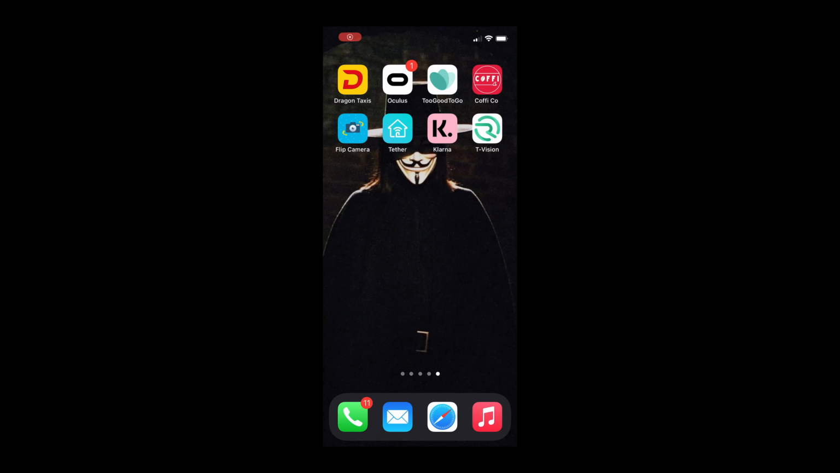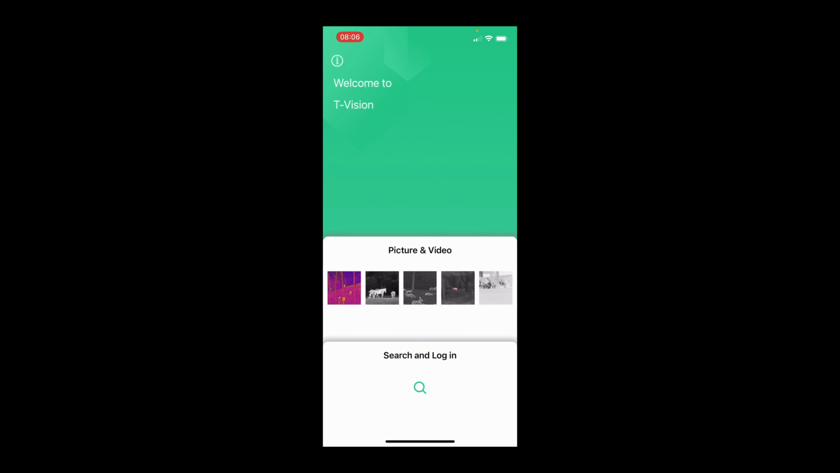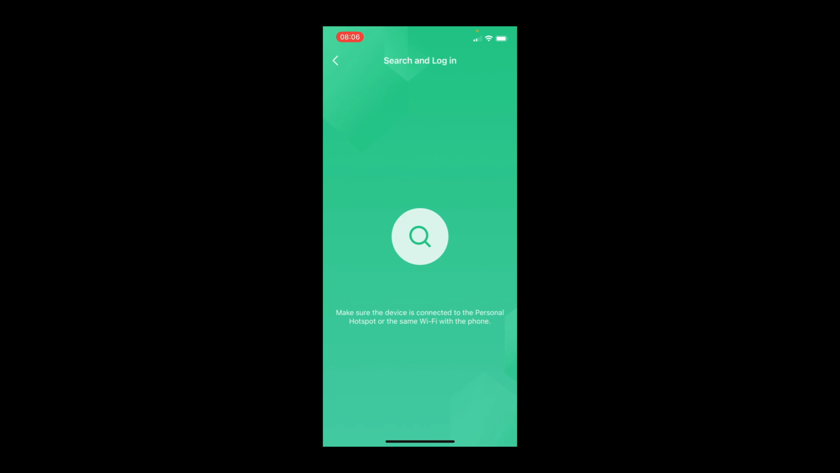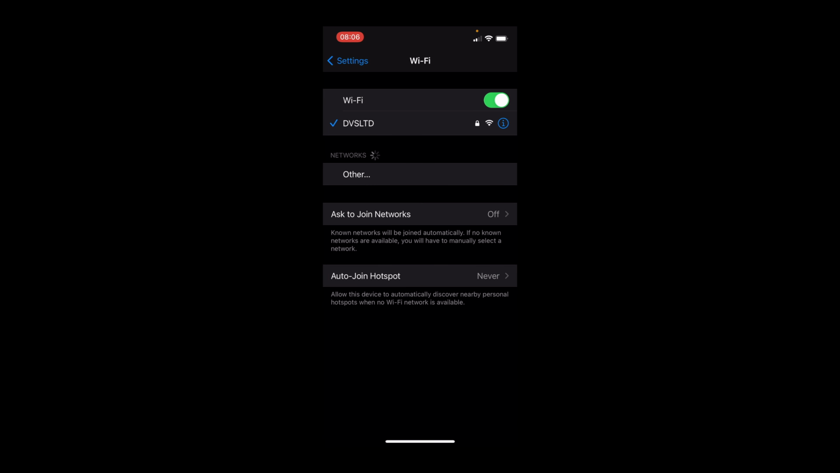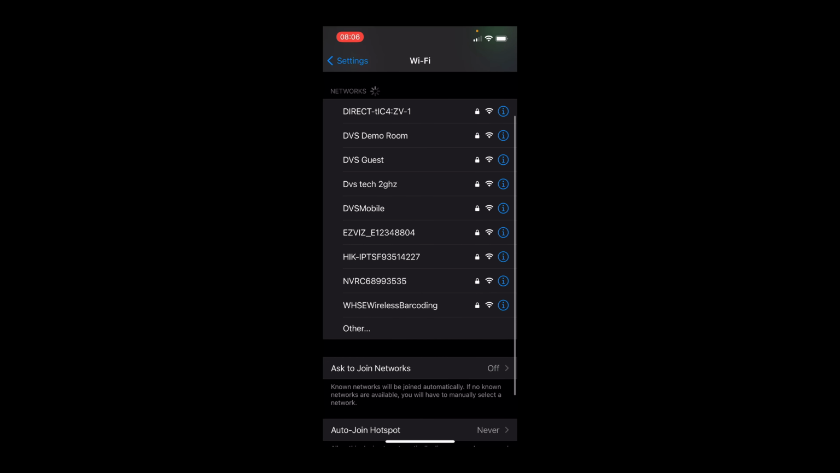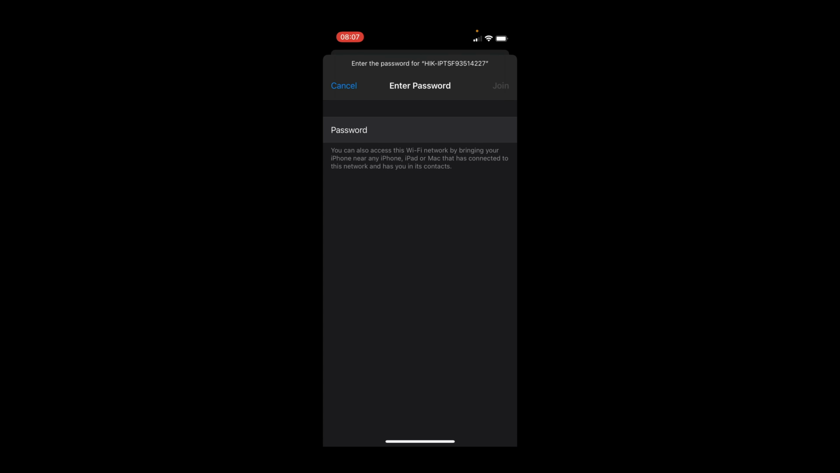Okay, so if you open up the Hikvision app there, you'll be presented with the search and login. So we're going to do search and login by clicking on the magnifying glass. Don't forget the camera is already on and enabled. What you'll see is it doesn't find the camera yet. So what you need to do is connect to the hotspot of the camera. So to do that, go into settings, Wi-Fi, choose the Wi-Fi, and it's this Hik IPTS with the serial number here. Now the password is the serial number, the 9 digits of the serial number.